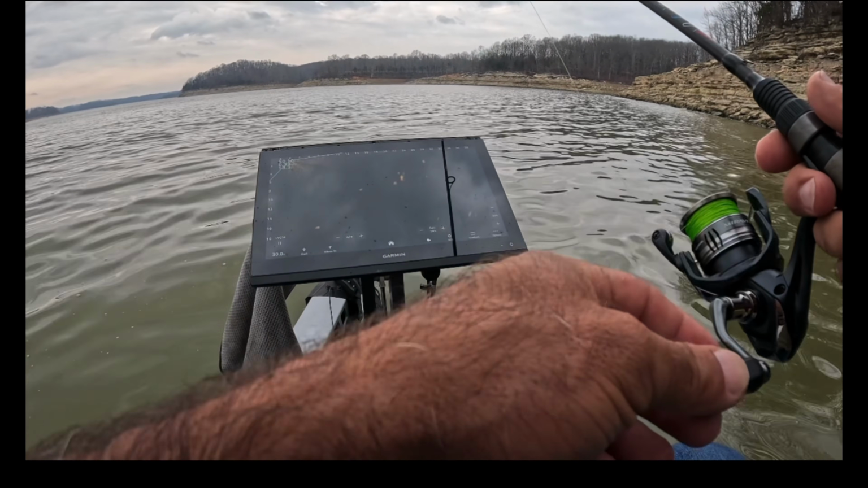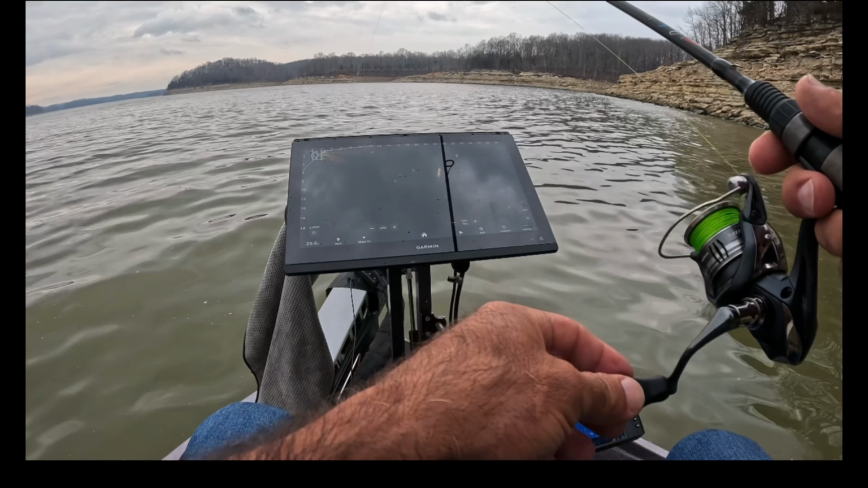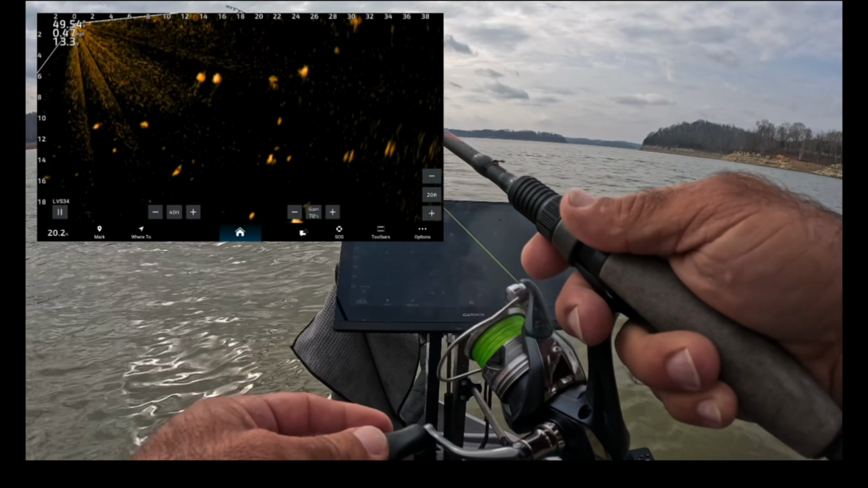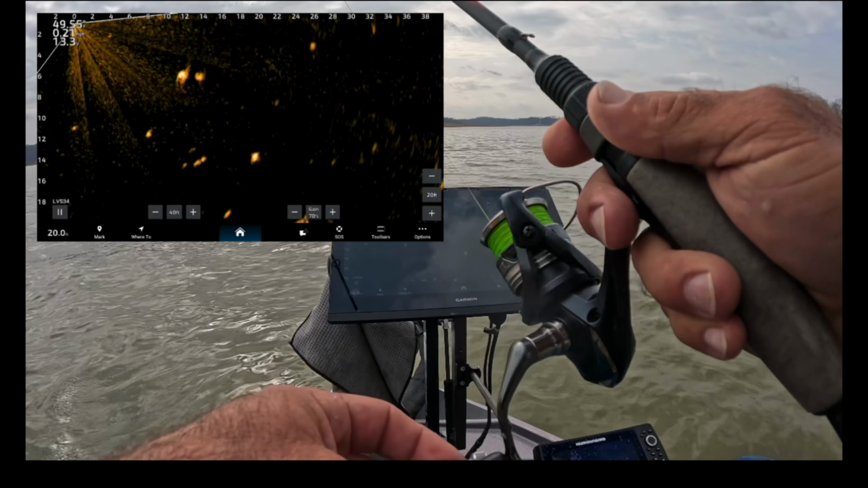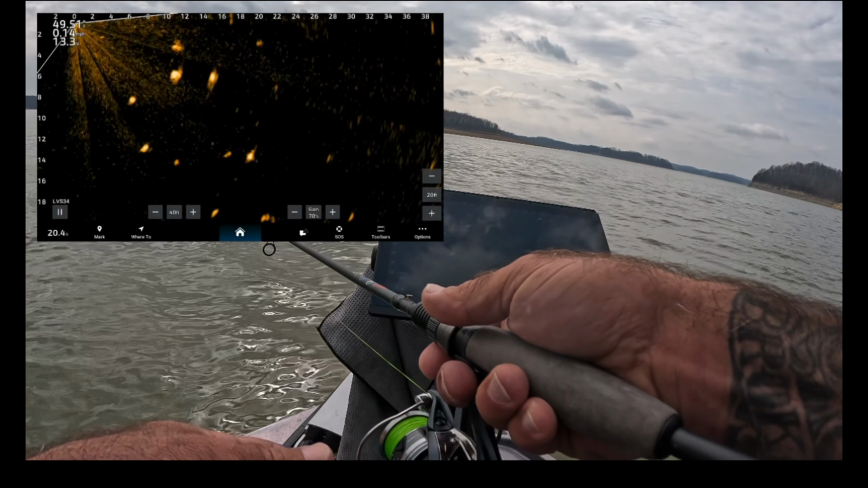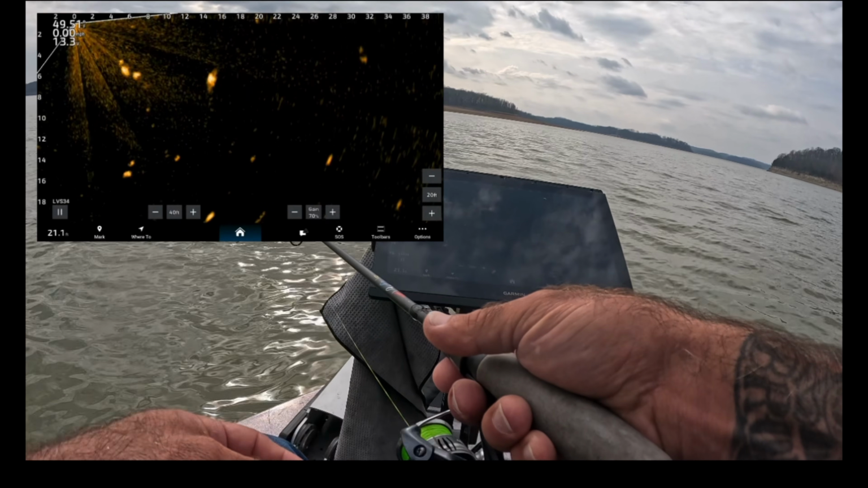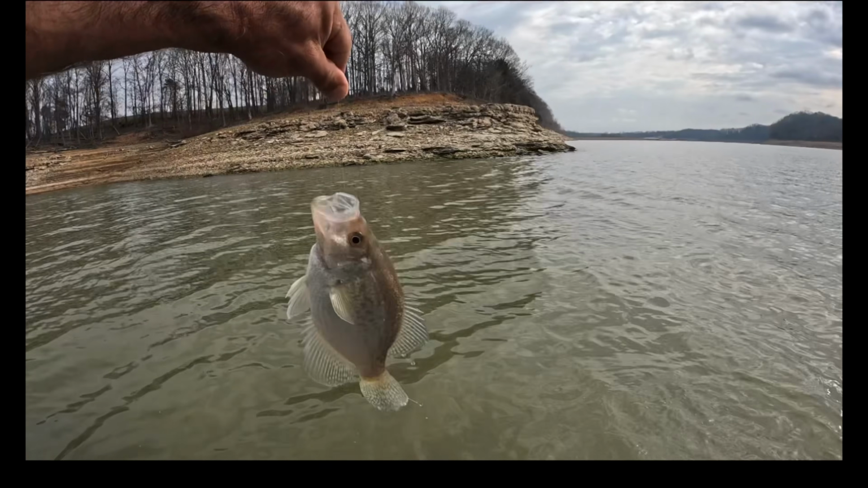The bigger ones usually hang out with each other, and so do the smaller ones. There's a good fish. This one goes about 12.